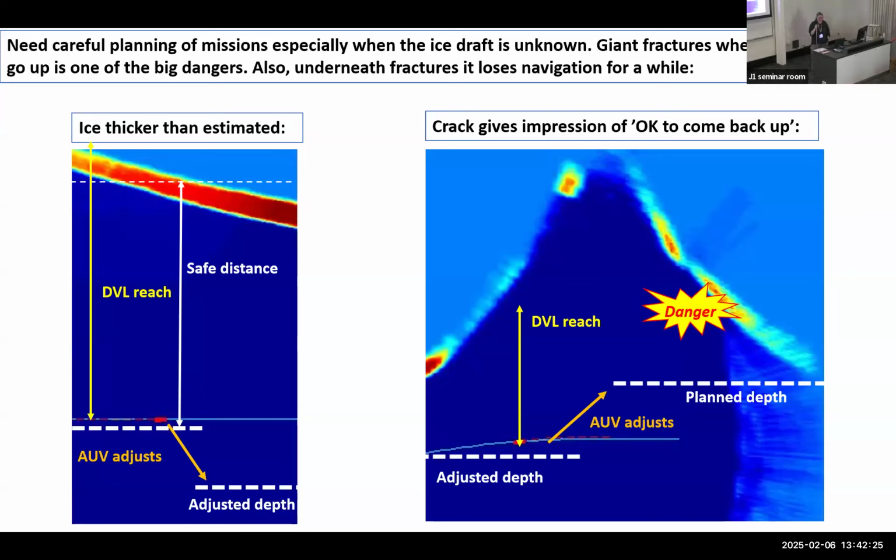Is the AUV able to get an estimate of ice density as well? You could get ice density. It's based on pressure, so we know the pressure where the ice surface is, and if you combine that with satellite altimetry, you can get the density.